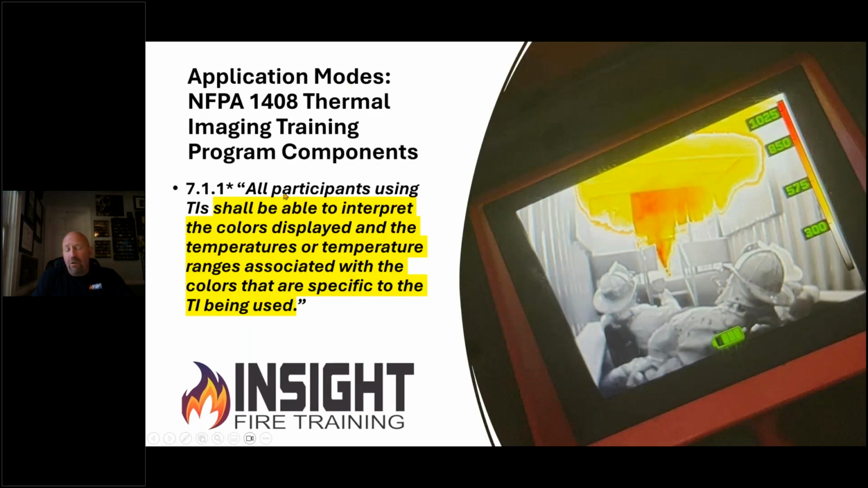So NFPA 1408 also tells you that if you're going to use a camera, you need to know what all these fancy colors mean. So you need to know what the color temperature correlation is. In other words, what color means what, and what does the absence of color mean? So my friends who use Celsius or Fahrenheit, just keep in mind that the colorization will still engage based on those programming features. If you have a SEAT camera, there's a little pinhole in the middle between the power and the flashlight button. Push it with a paper clip, it'll switch it between Celsius and Fahrenheit if you're having problems with that.